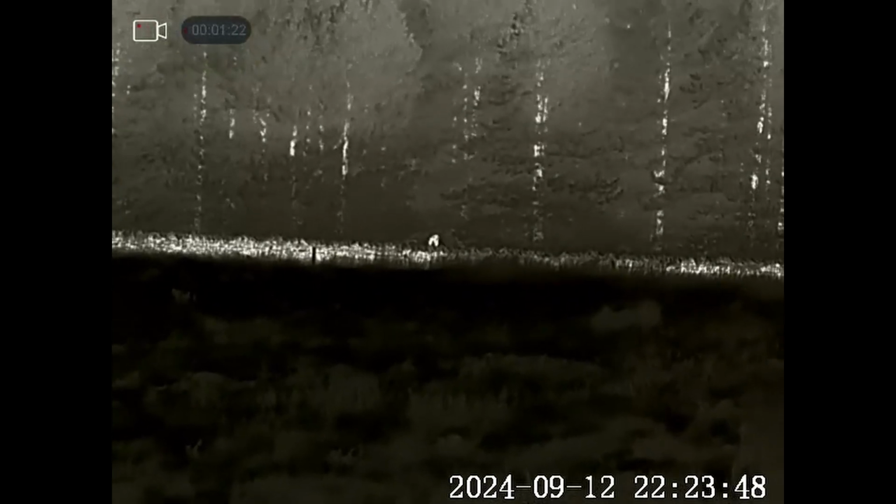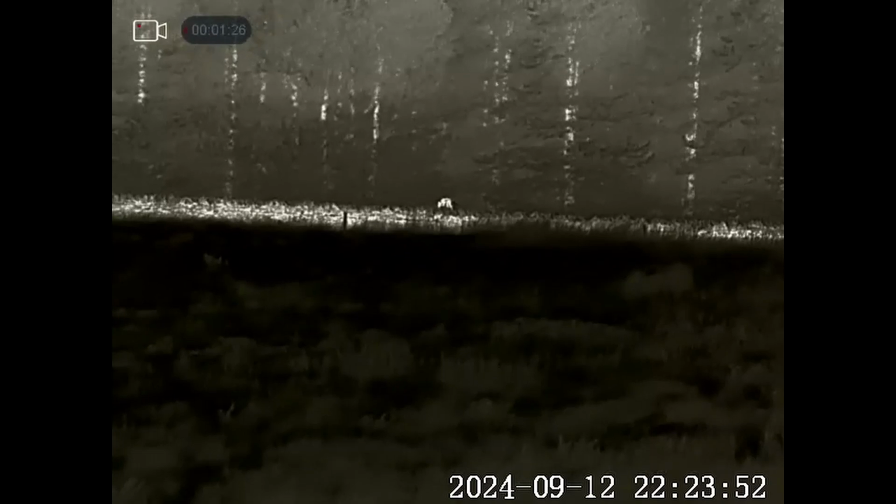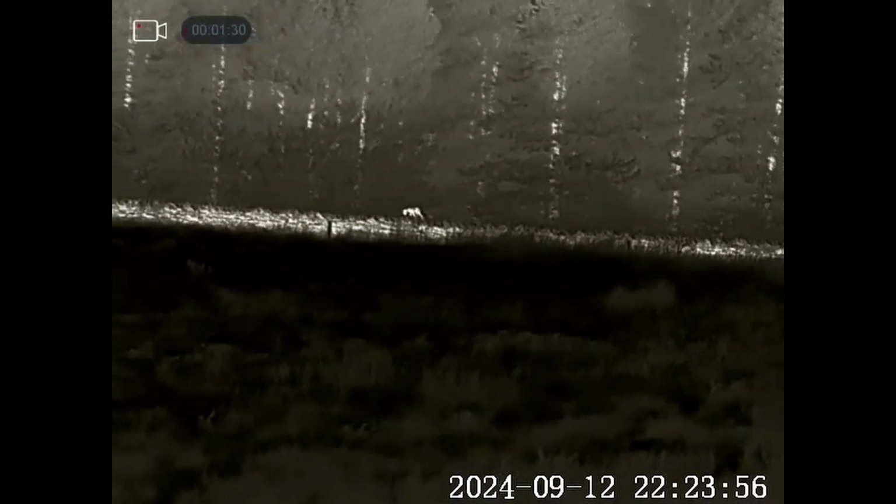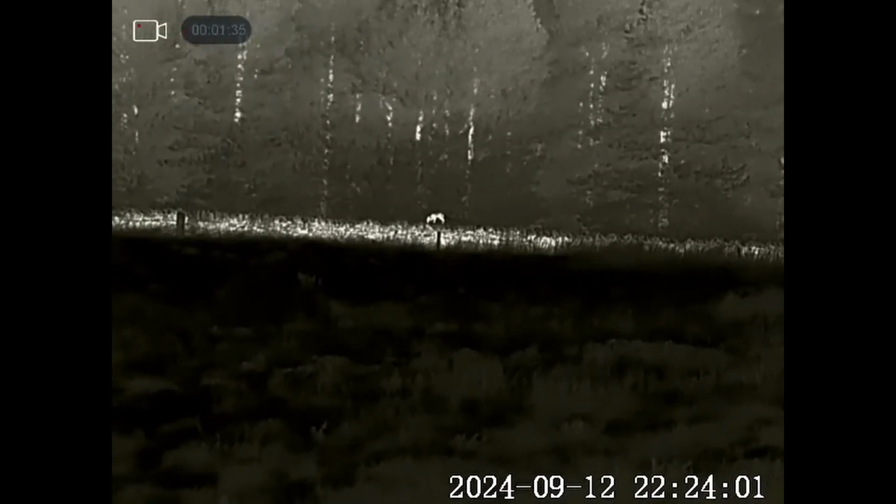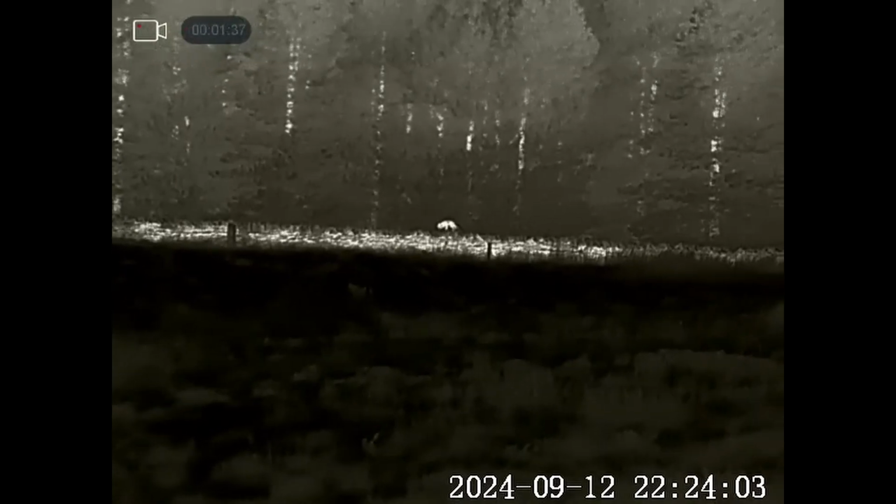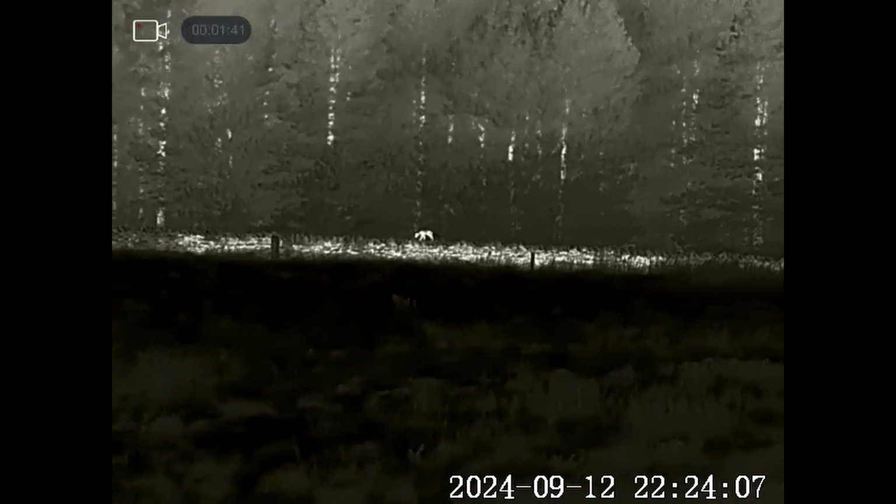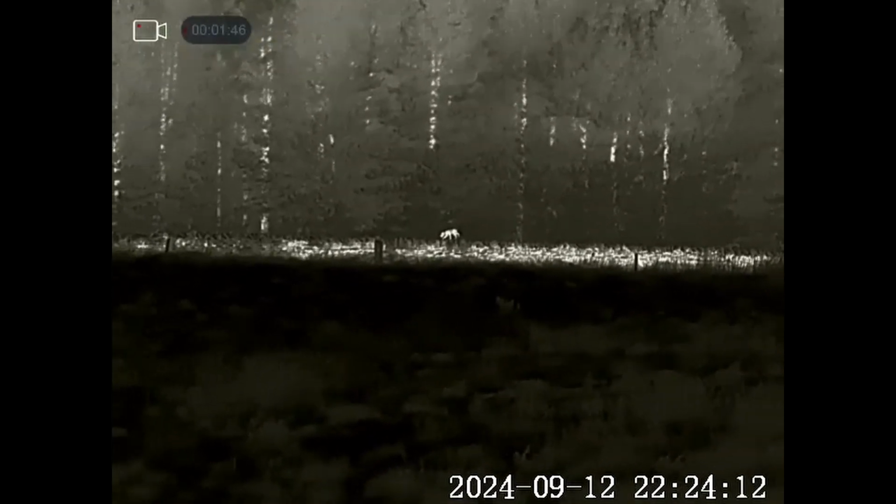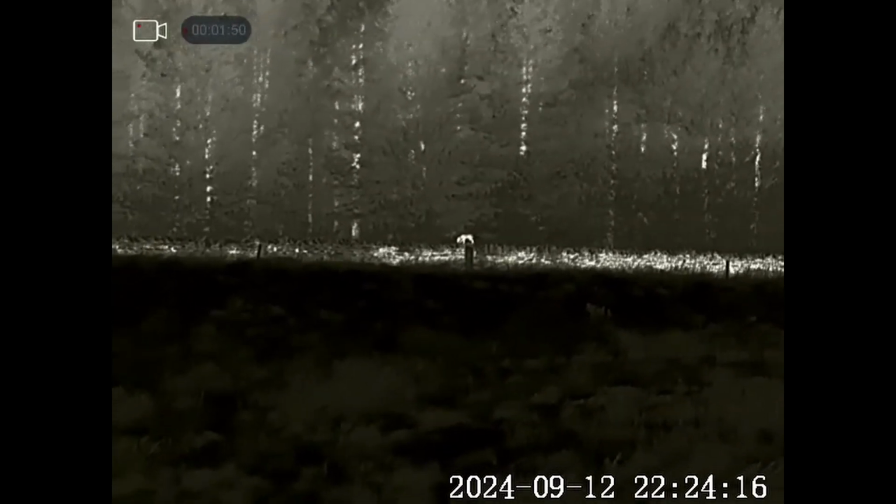Well, we watched this one for ages and it just sticks on that wall. It just keeps looking over like it's been doing, and then eventually it drops down the side into the wood and we lose sight of it. We keep on looking around to see if anything else shows up, and then my friend decides he wants to call it a night. So I said I'll hang on. So I walked him down because he didn't have any light to get back down, and you just can't walk anywhere on this land without a lamp.